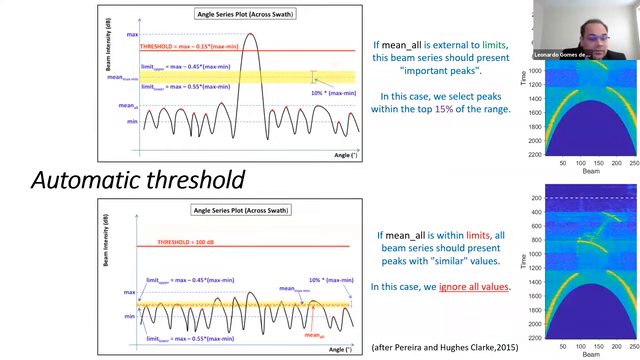The other case is when my mean of all peaks is within the limits, which is the mean range. I assume that all peaks are pretty similar, with no peak that stands out. So this is the case here, just the water column. In this case, the automatic threshold is set to a high value and the entire time slice is rejected. So I'm doing this automatic threshold for each time slice and defining a reference value to select my echo envelopes. This is a very good solution, but still not perfect, having many spikes.